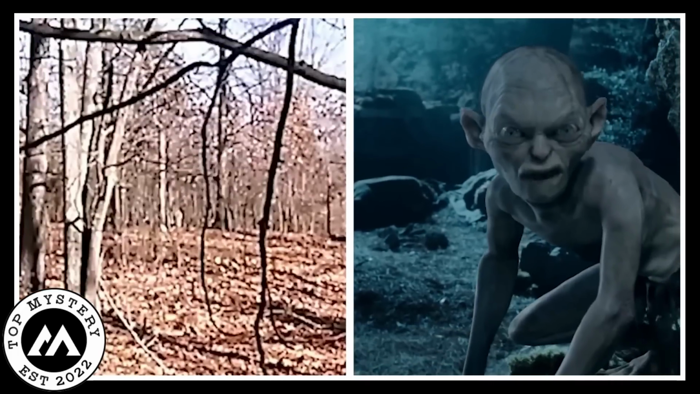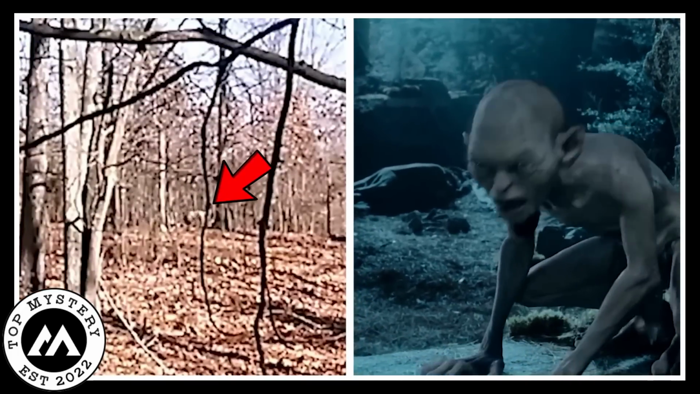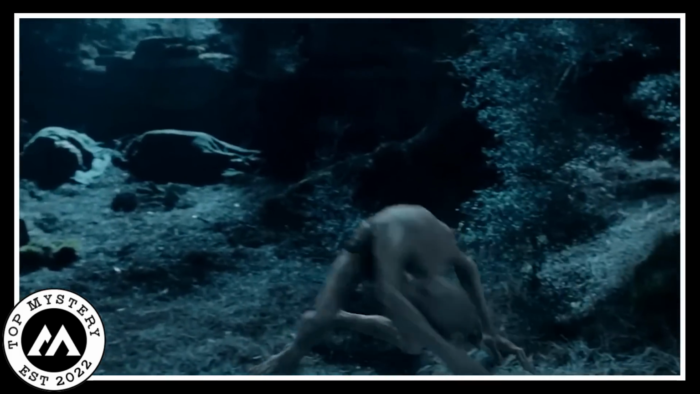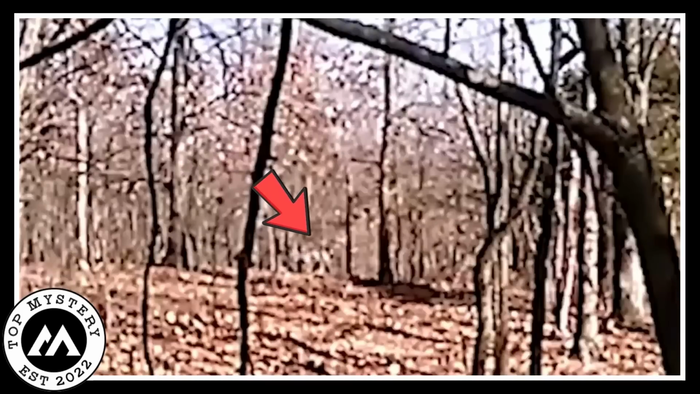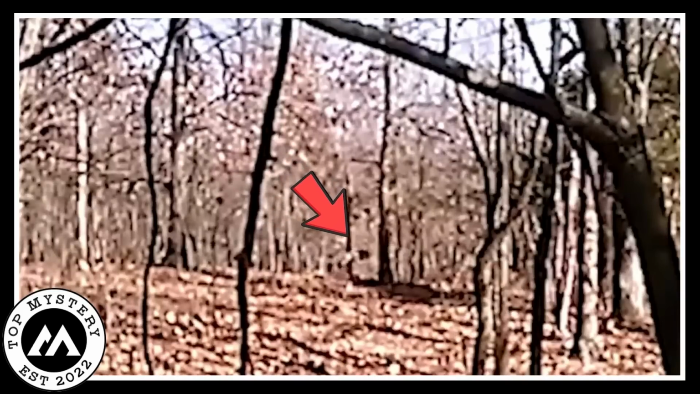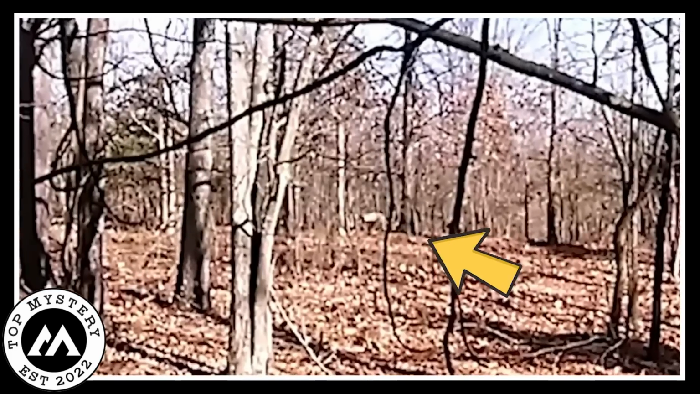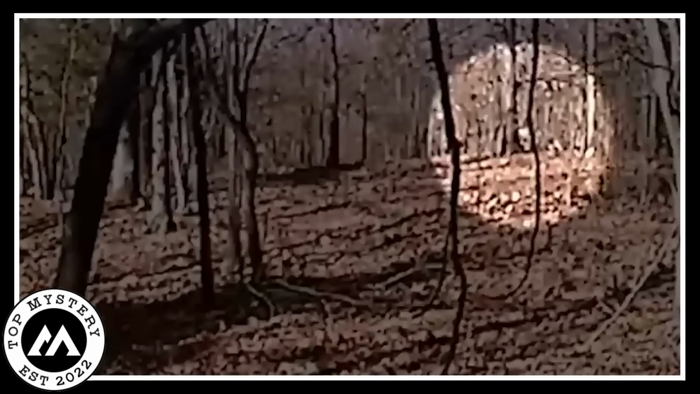The creature in the footage is so strange that people are saying it's like Gollum from Lord of the Rings. You know, that creepy, sneaky character who is up to no good. Well, this real-life forest critter seems to be doing something similar. It's like a scene out of a mystery movie.